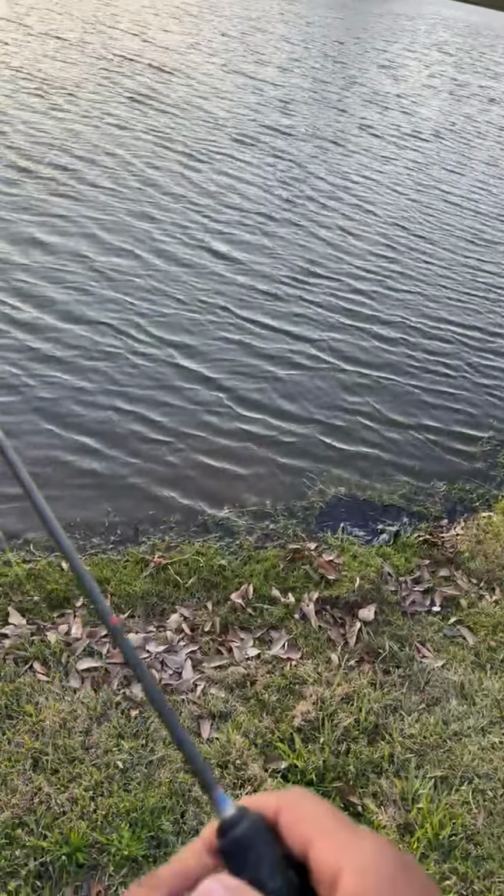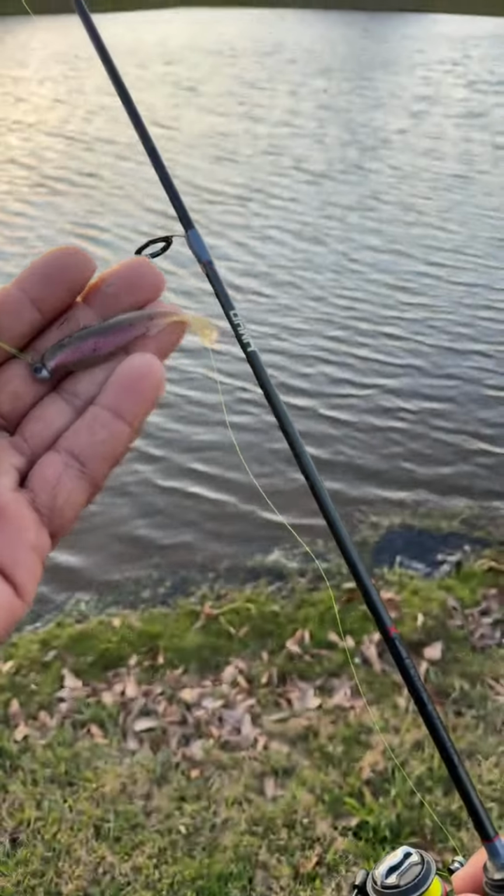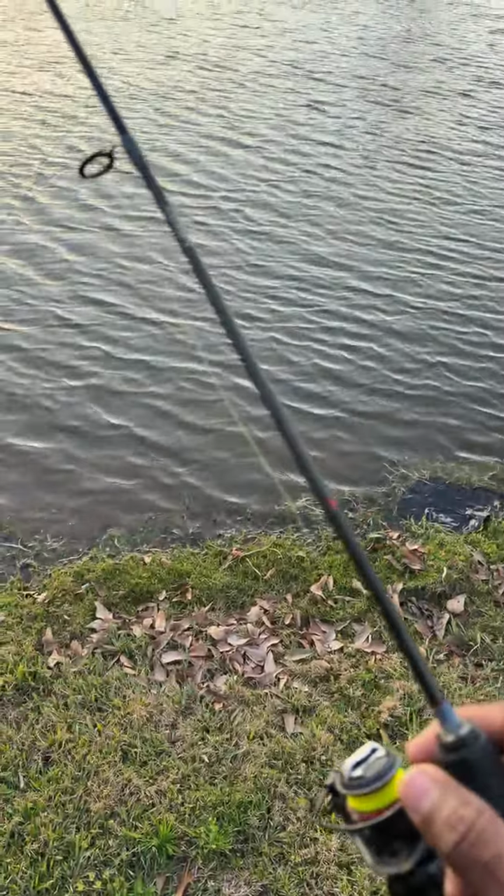Also got this other little bait too that I want to test out here. This little bait right here. I caught that bass on this yesterday, so we'll see.